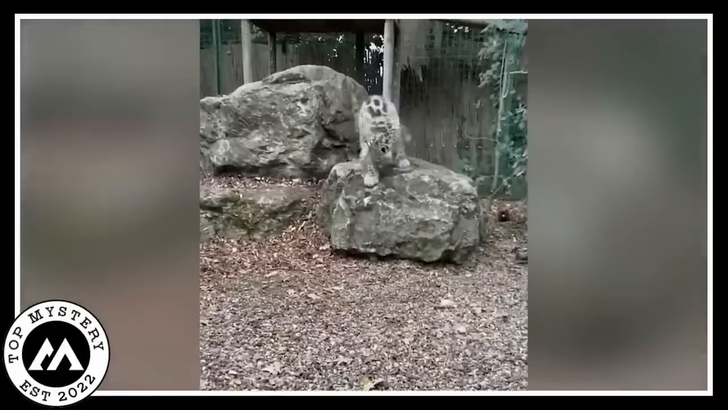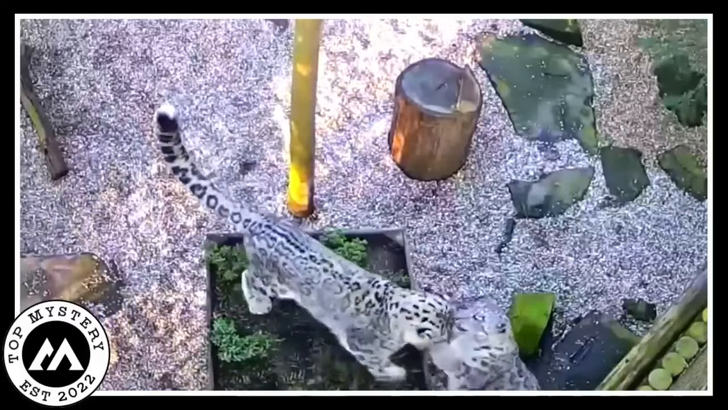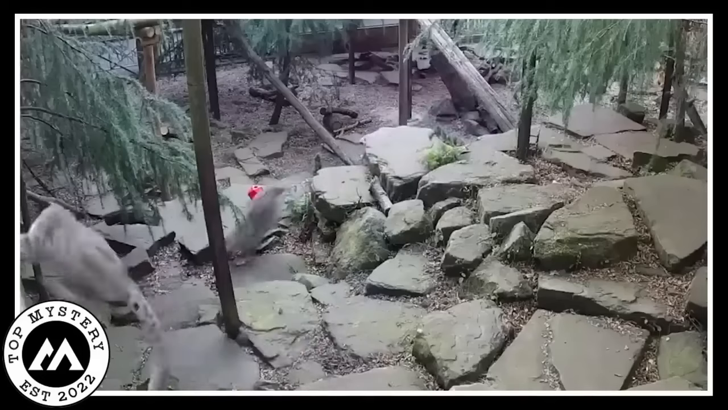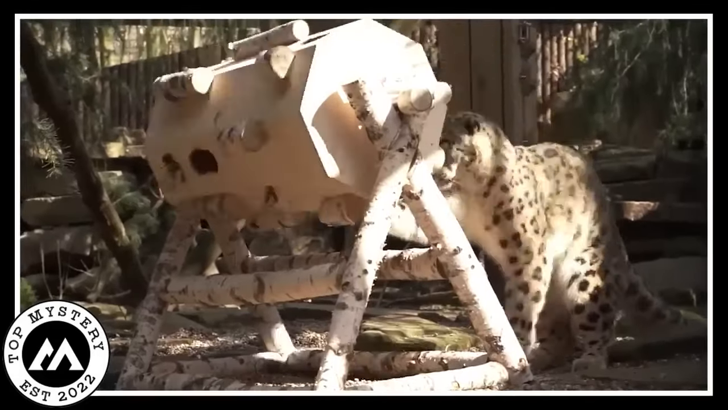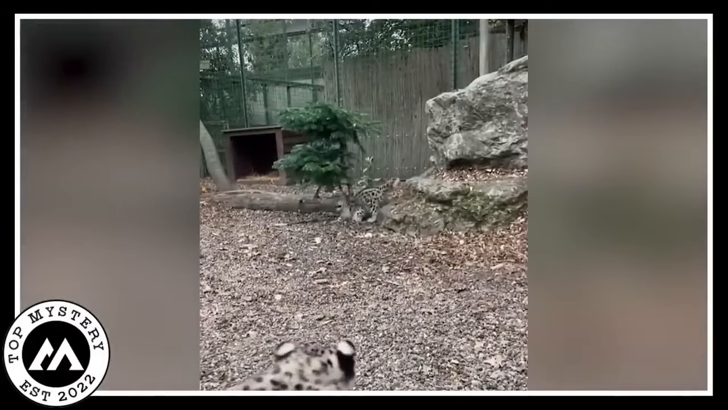The video gives us a sneak peek into their cozy living space. It's like a leopard neighborhood with different areas for the whole family to chill. You know, just leopard things, climbing, leaping, and doing their wildcat acrobatics. What's even cooler is that this is a part of an endangered species breeding program. It's like the leopards are practicing their moves to impress, you know, for the future generations of little snow leopards.